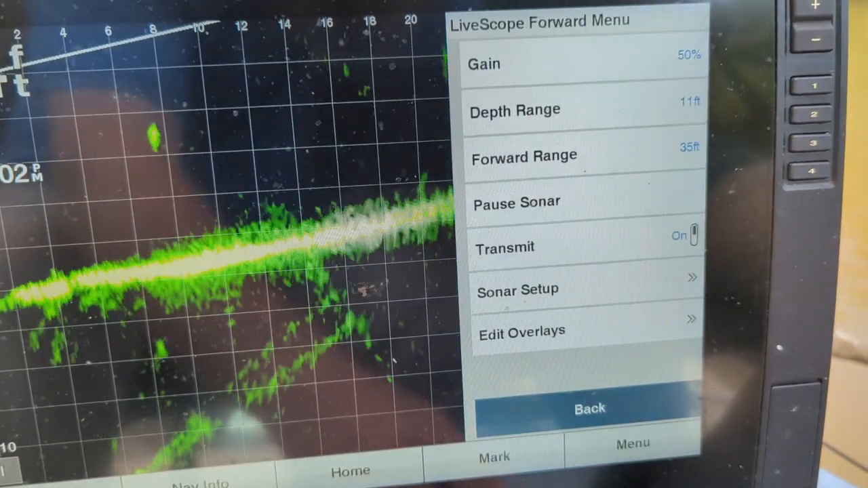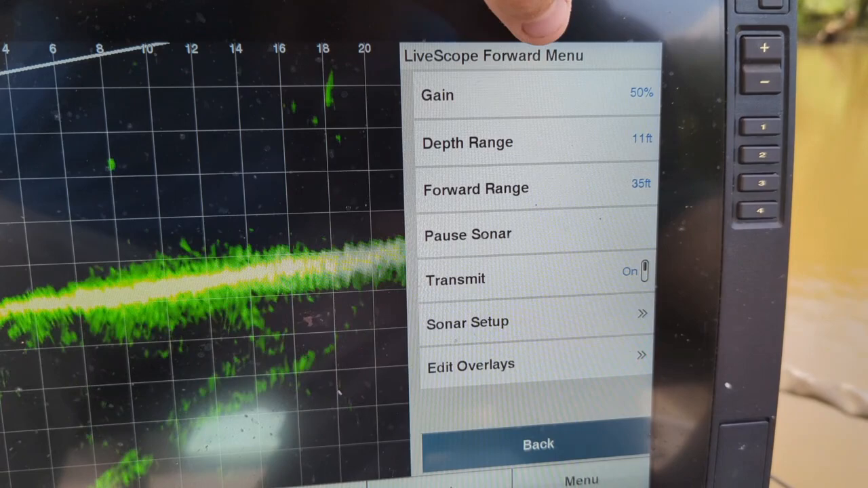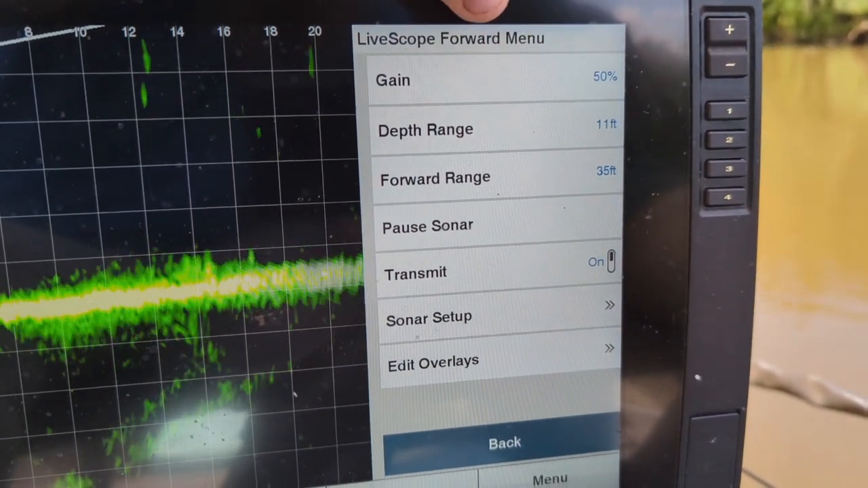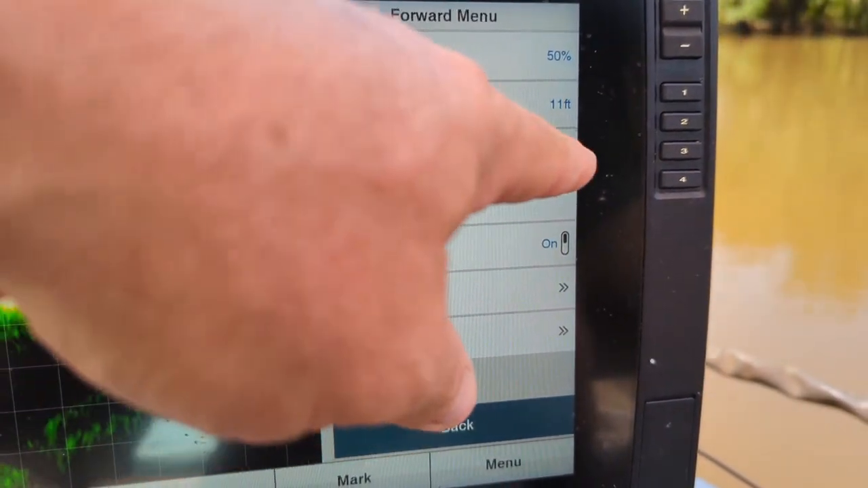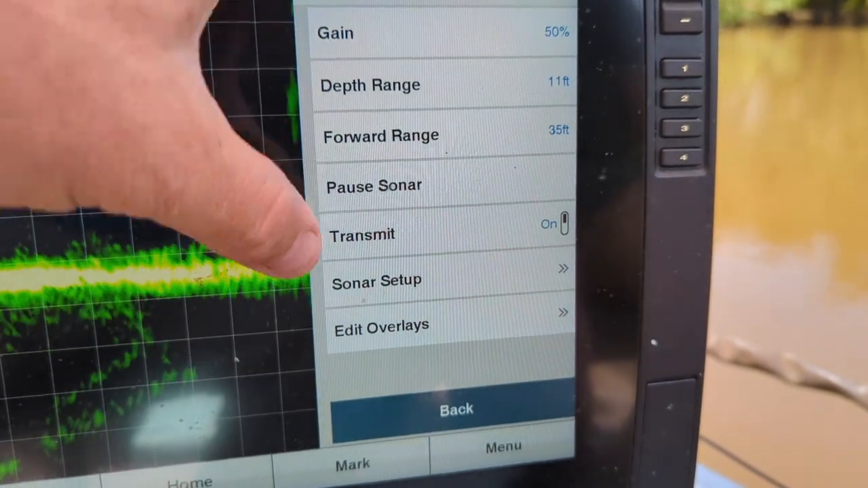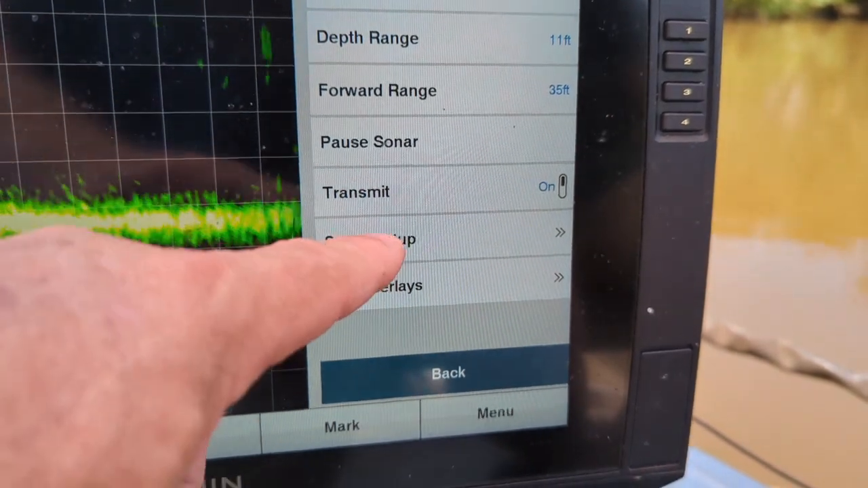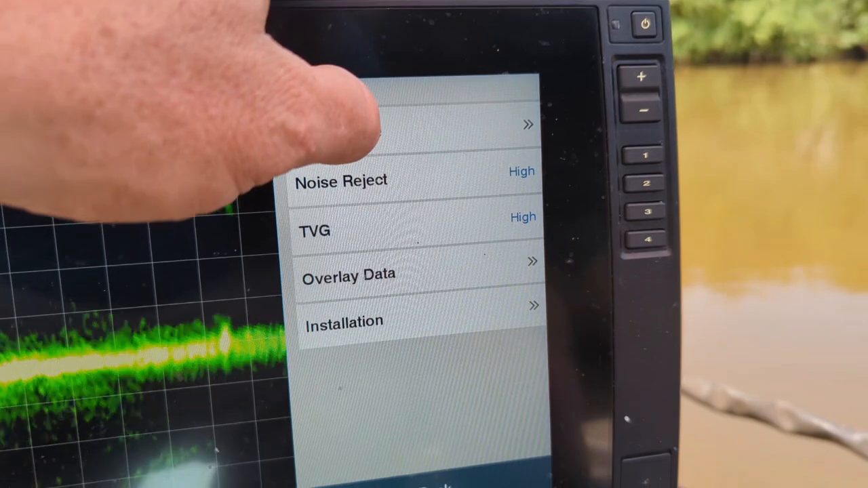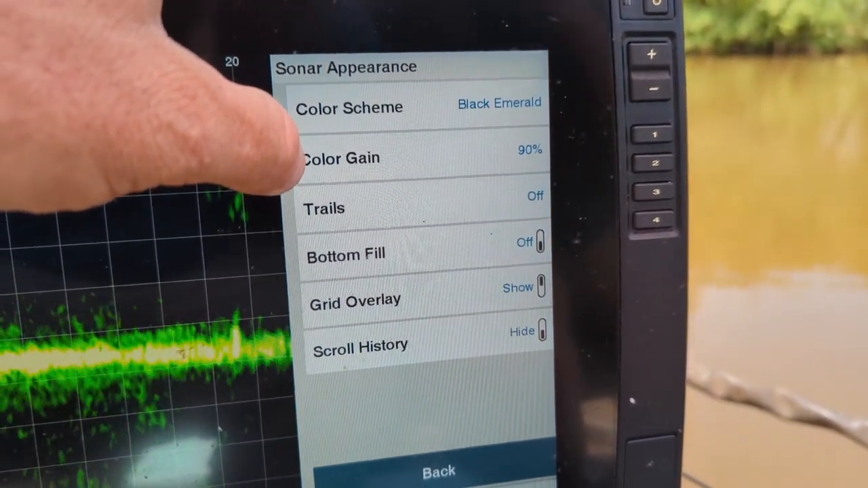So I'll go to menu here and show you, we've got our gain today set on 50. That varies a little bit from time to time. Our depth range is at 11. Like I said, forward's 35. We got our sonar setup right here, and that's where most of our settings are going to be. So if you go to sonar setup, go up here to appearance, you can see right here our color gain, and this is a big one.